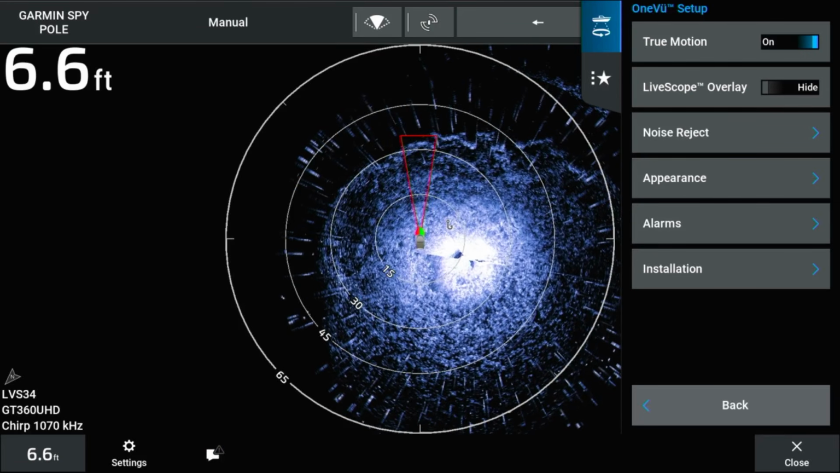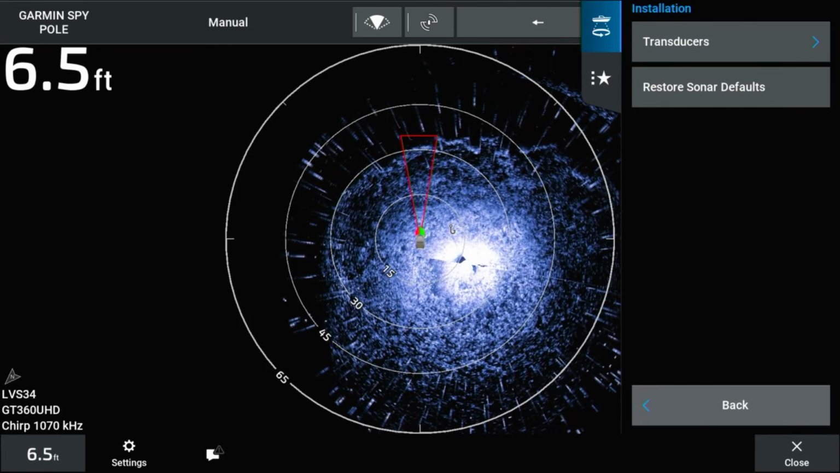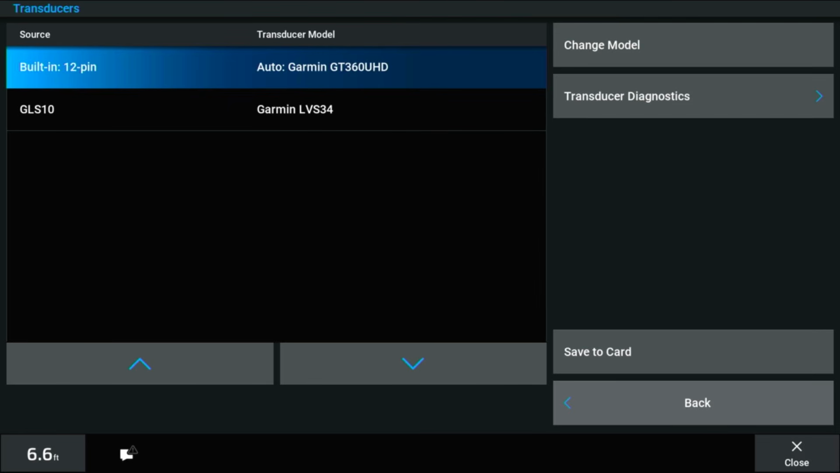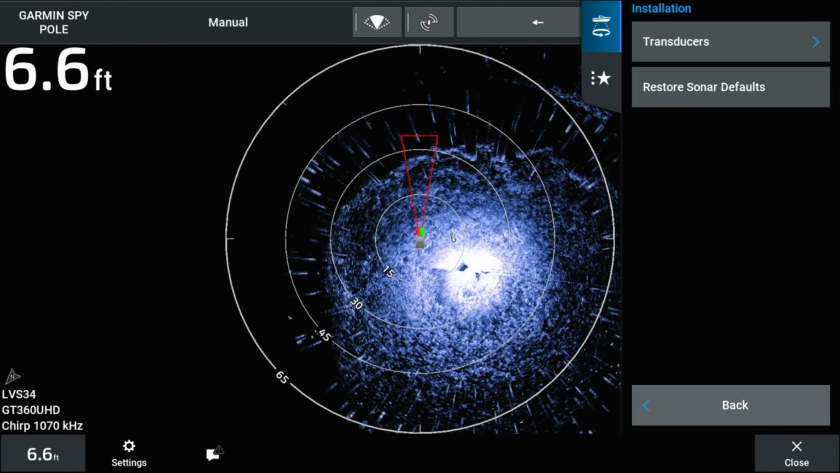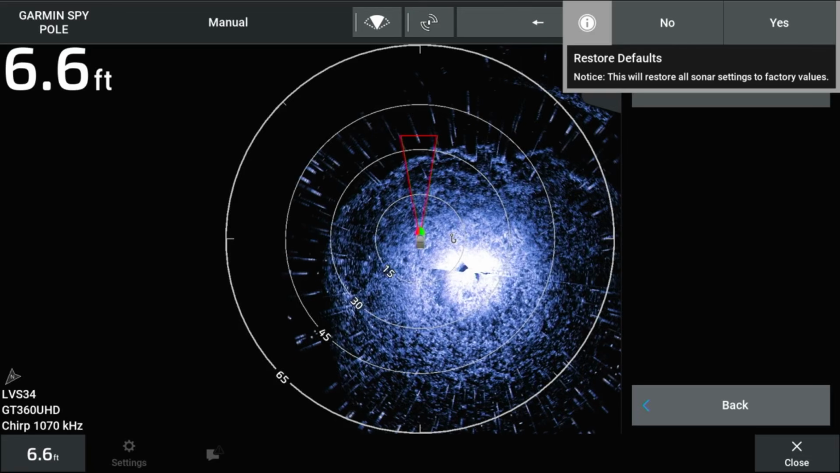The installation settings under OneVu setup are transducers and restore sonar defaults. Transducers will display the connected transducers you have on the marine network. You can check here to confirm the Garmin chart plotter is identifying the correct transducers. Restore sonar defaults allows you to quickly revert to original factory settings of your GT360 settings.